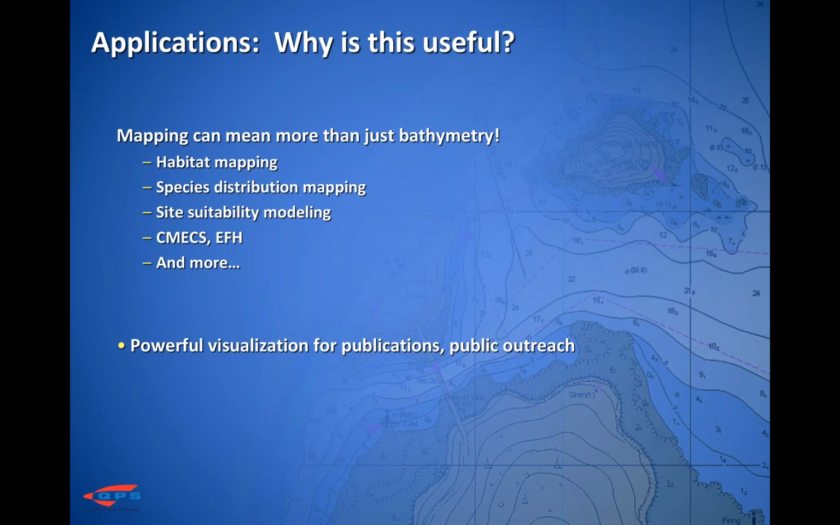CMECS is the Coastal and Marine Ecological Classification Standard. Really, any way you might want to be able to look at your data in a way that makes sense visually, there's a way to do it here.